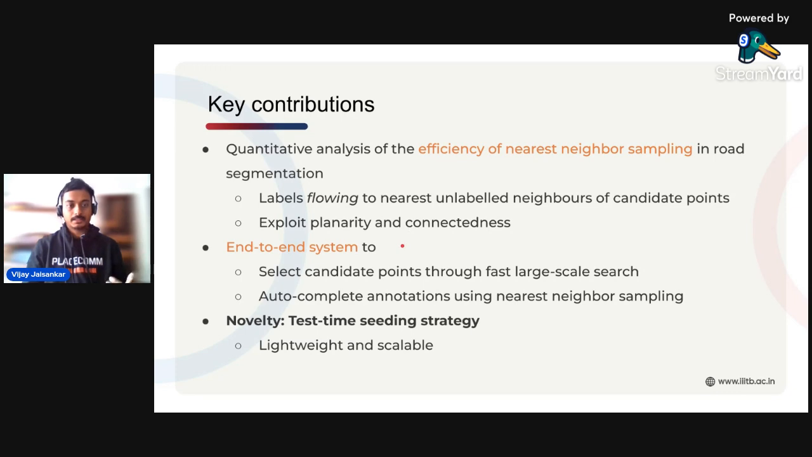We also have an end-to-end system to select candidate points through very fast large-scale search, because point clouds are typically in the millions of points. And we autocomplete the annotations through this nearest neighbor sampling. Now, the related work mostly has subsample processing or seeding at training time, wherein they generate some kind of scribble annotations or a subset of points for training the model.